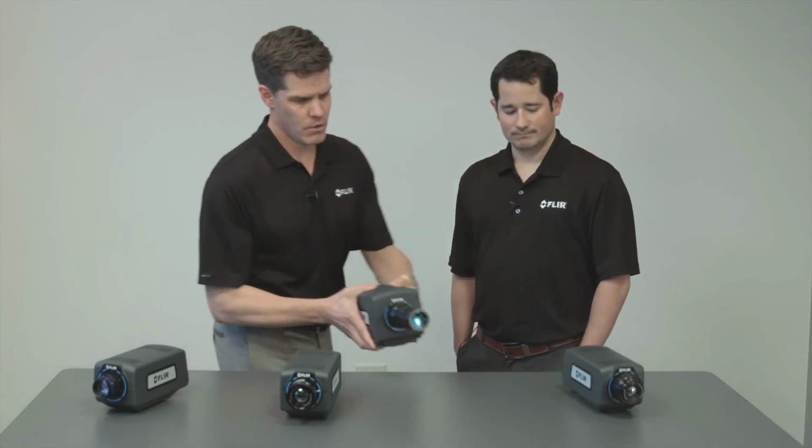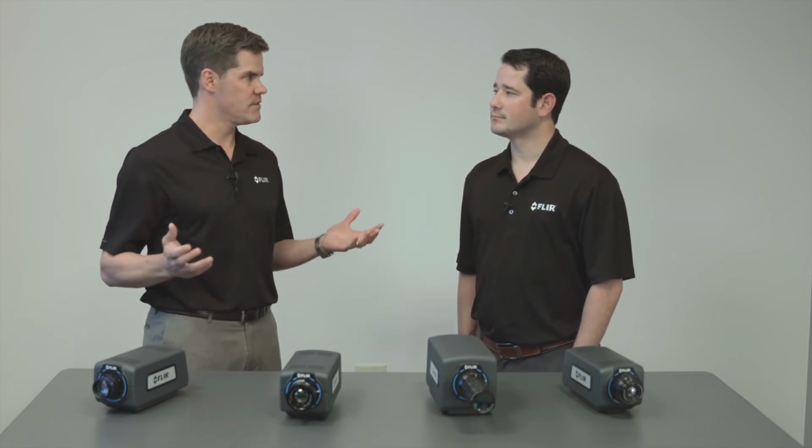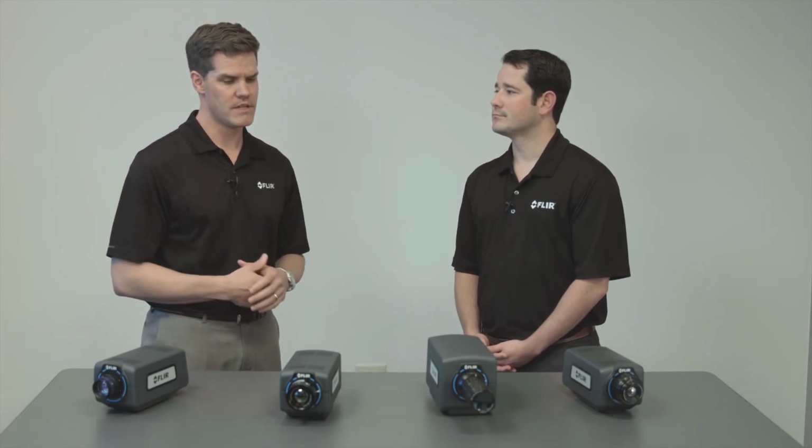Now, something we didn't really talk about on these that all the cameras in the family have is they're all GigE Vision and GenICam compliant. So what does that mean? Well, instead of using a FLIR SDK, you can use standard GigE Vision and GenICam commands to talk to the camera, control them, and grab the data. So now, without having to use any fancy SDK of ours, you can immediately interface to it. So let's say you're using MATLAB or National Instruments LabVIEW or maybe just your own C-based program. With standard snap and grab VIs, you can grab imagery from any of these cameras.